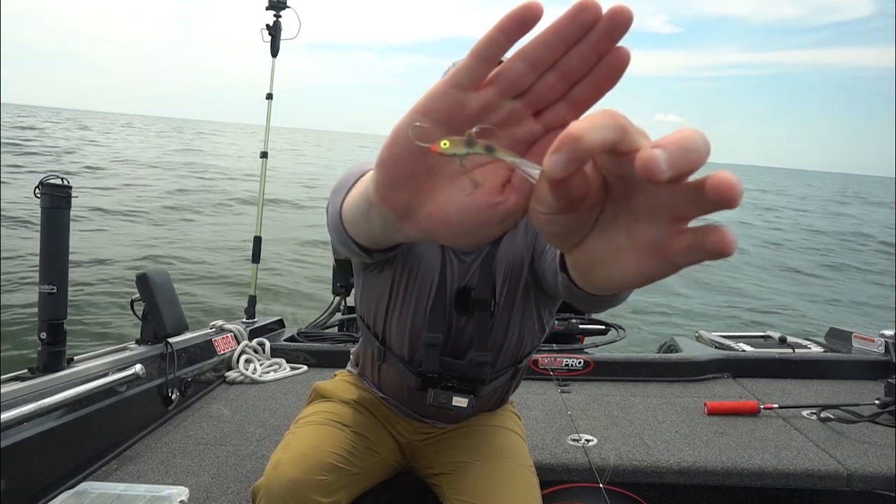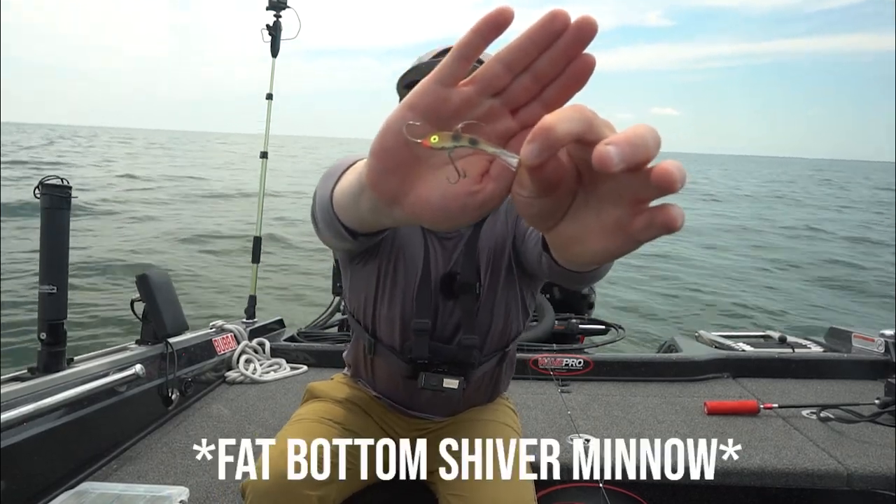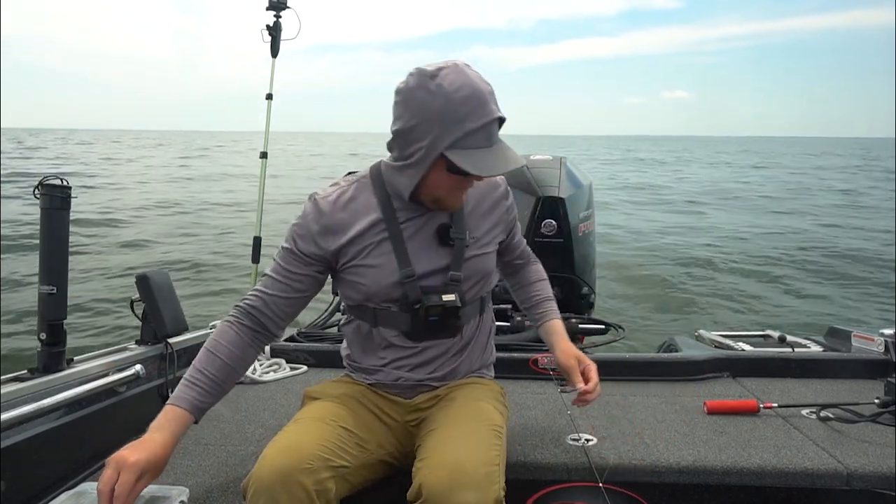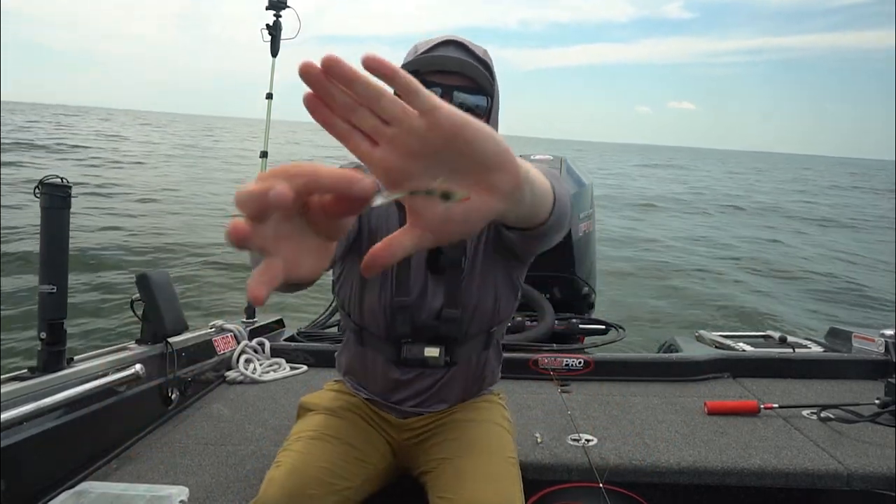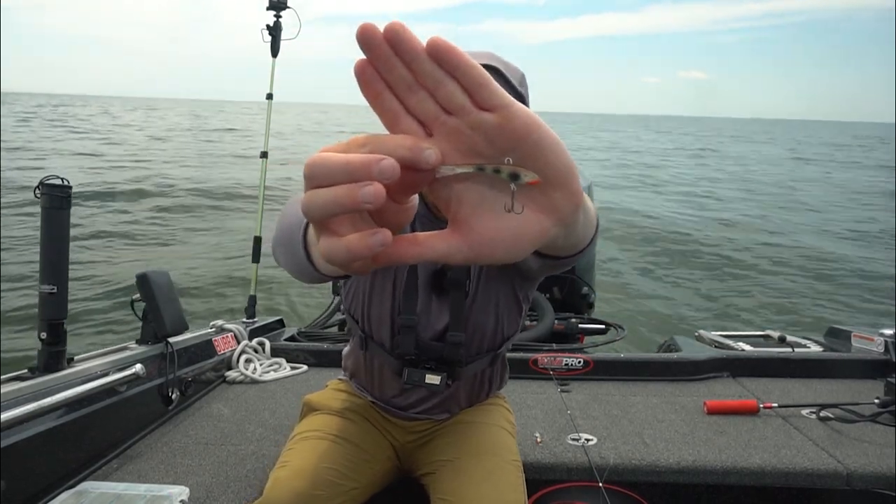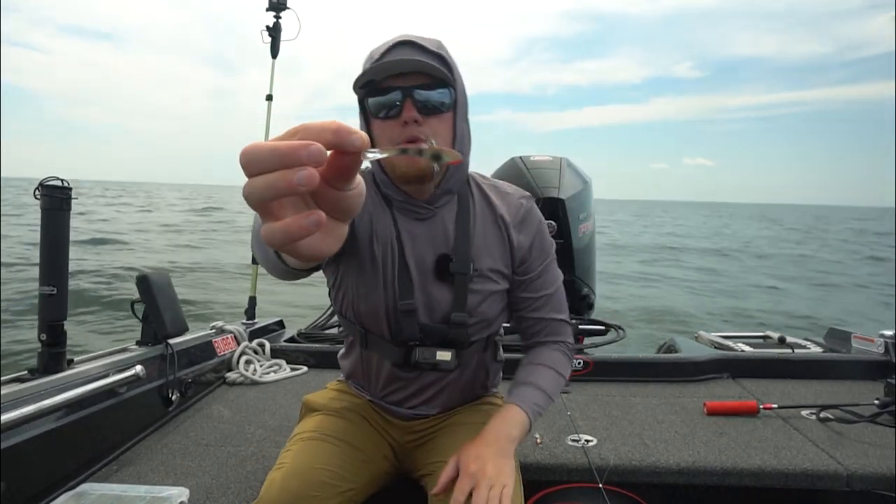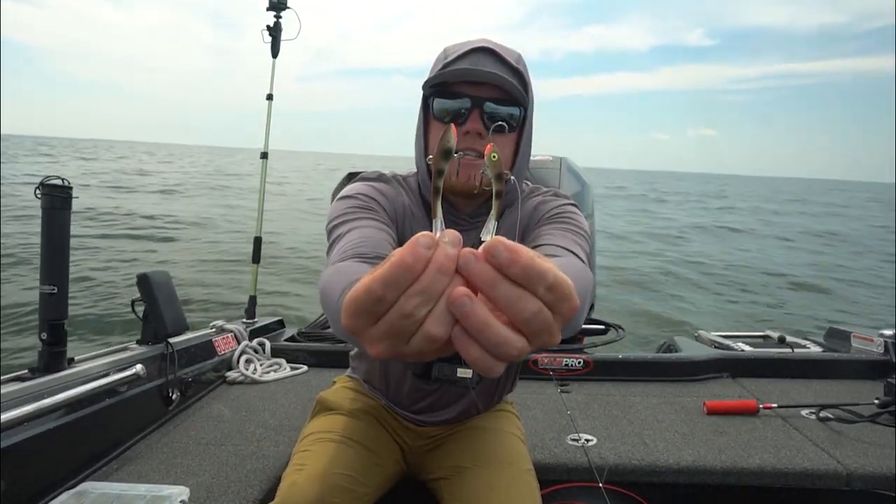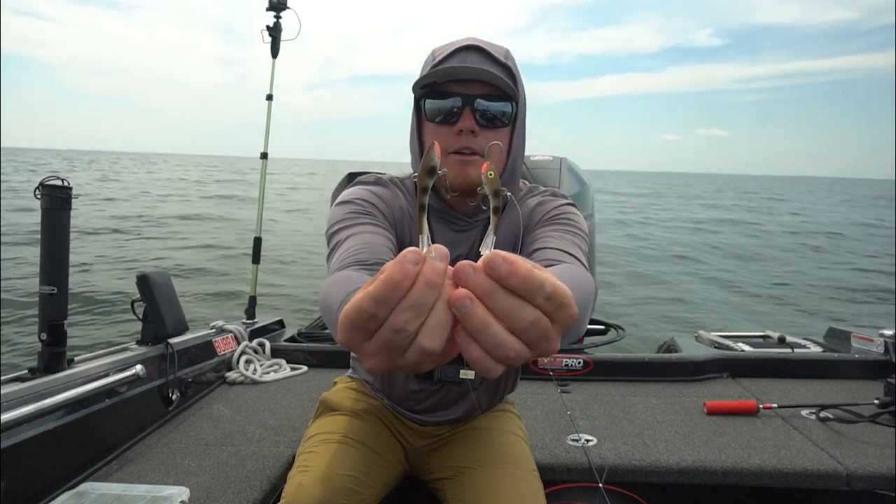This is the bait that I am using today. This is called the flat bottom shiver minnow from Moonshine. Now, you've probably heard of the original shiver minnow by Moonshine, and that one is right here. I have both in the same goby pattern. The difference between the original and the flat bottom is quite obvious. You're gonna notice that there is an extra hook on the flat bottom compared to the original.